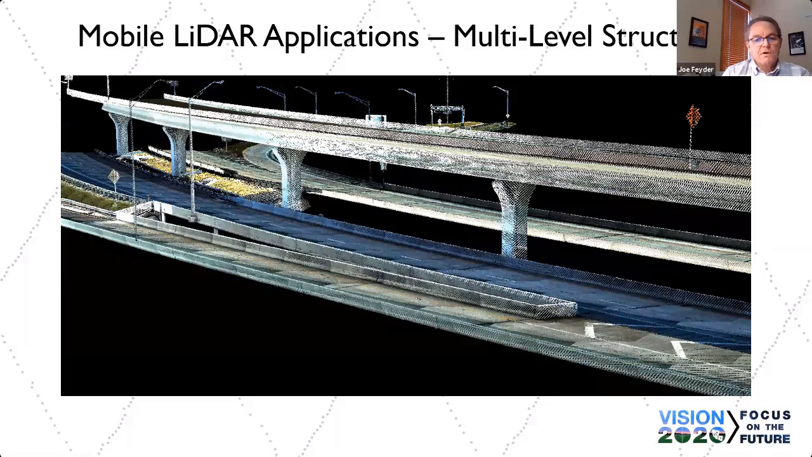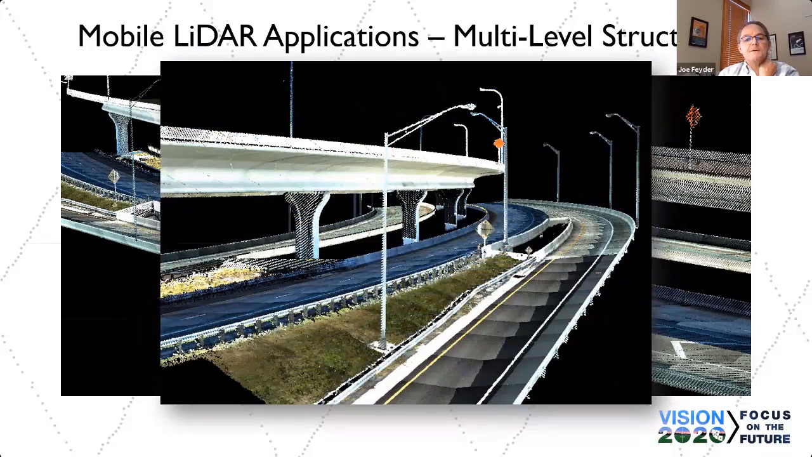This was at Leroy Selman Expressway in Tampa, Florida, multi-level structure. There's yet another level down below that was scanned by our local survey prime. They scanned that terrestrially. They wanted a piece of the scan action, so they scanned all the surface streets from down below with their static scanners.